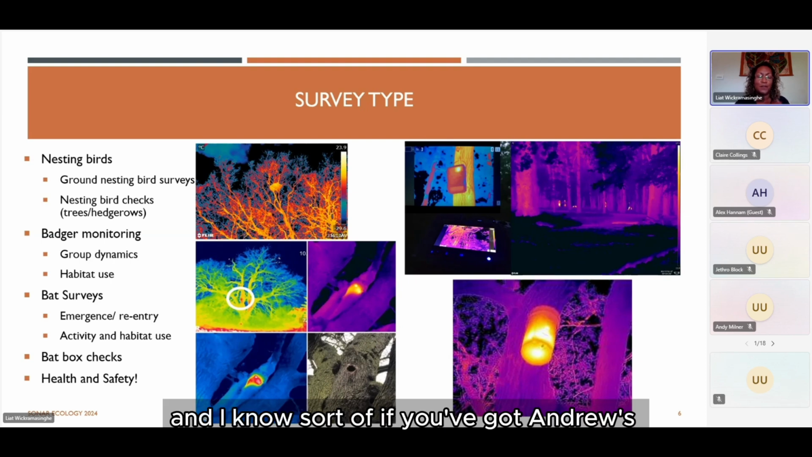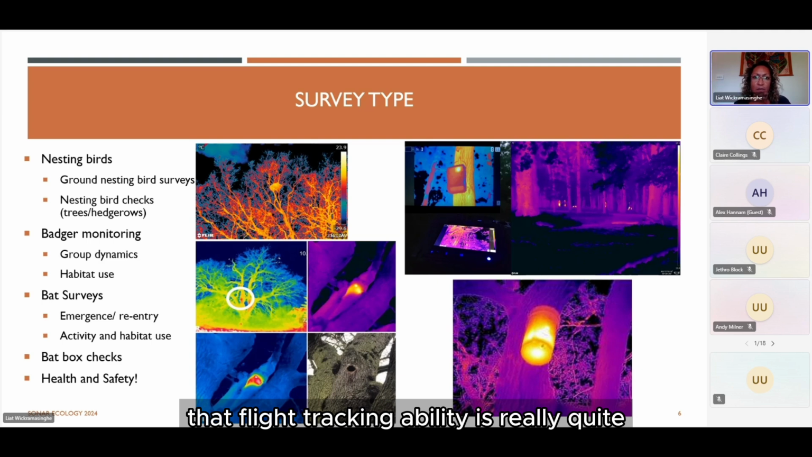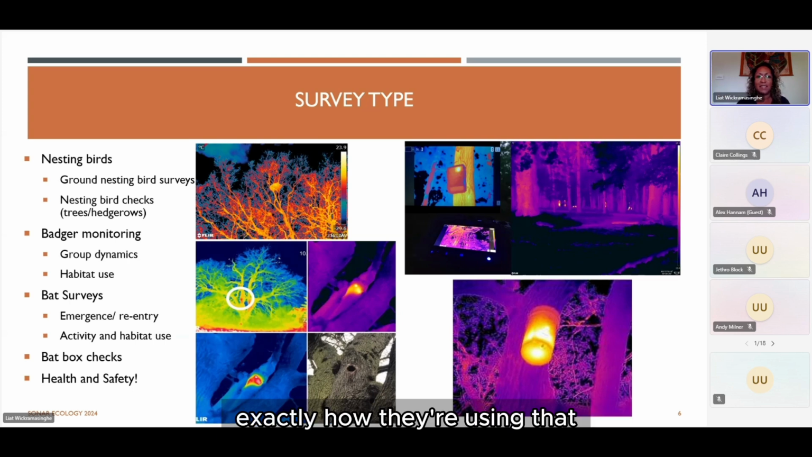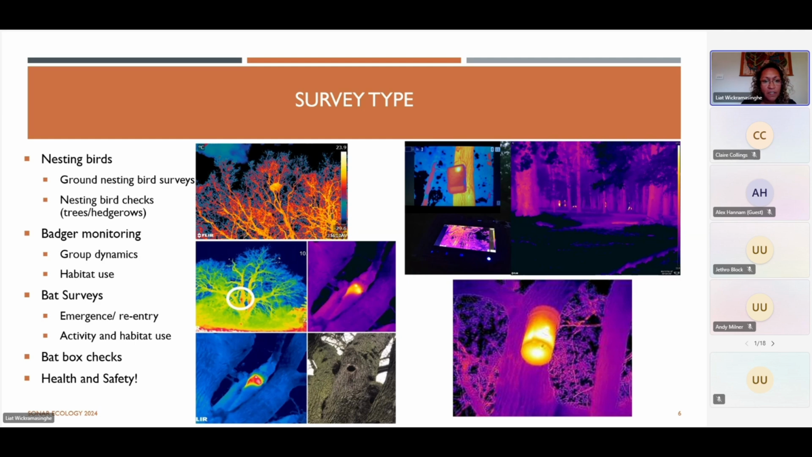And if you've got Andrew's presentation in your head still, that flight tracking ability is really quite revolutionary for what we would want to look at. So the height of the bat flying above the ground, exactly how they're using that linear feature. If you're in a woodland, you want to see how different species are perhaps using different levels within the canopy. That's all possible now using this kind of processing power.